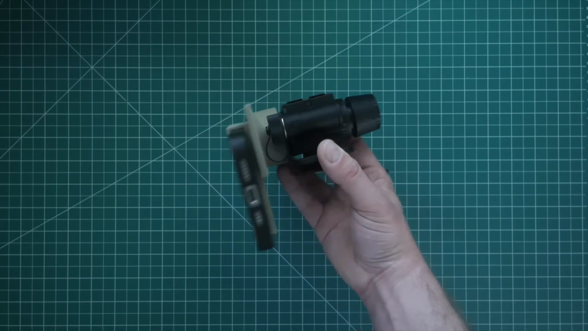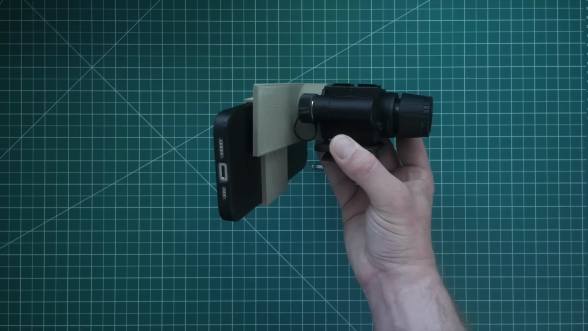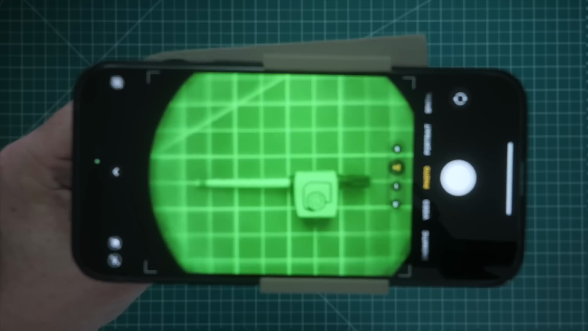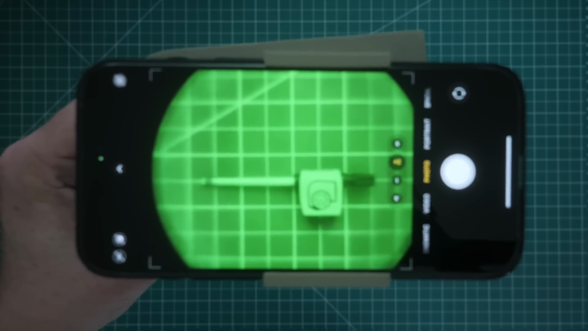And there you have it. Here is our night vision recording device. I'll turn the lights out so you can see what it looks like here in the workshop. I've got the focus as close as I can, and we're in business. I think we're ready to head out to the field for testing.